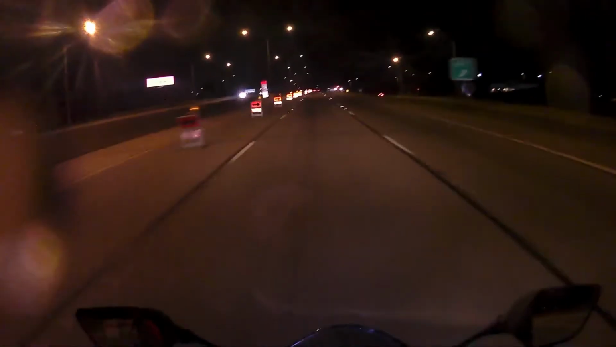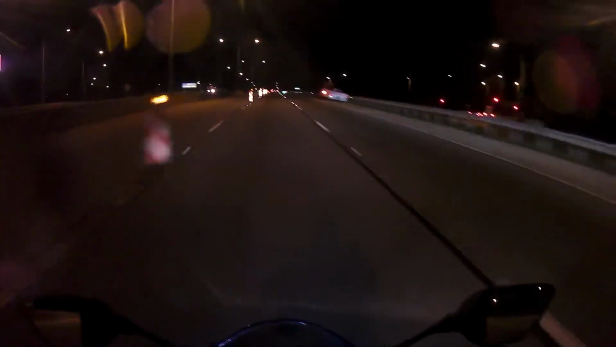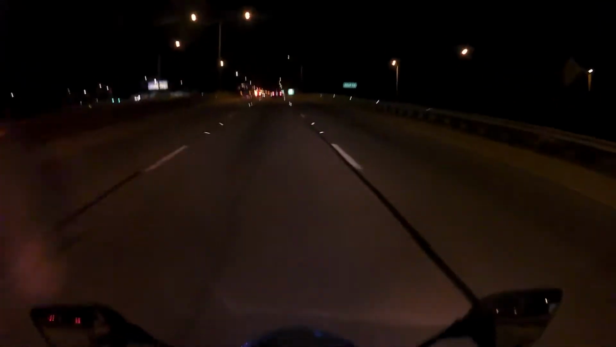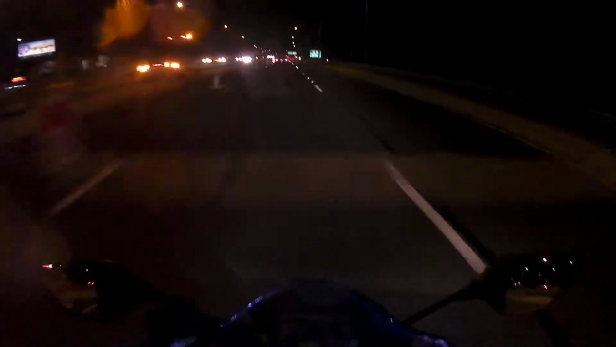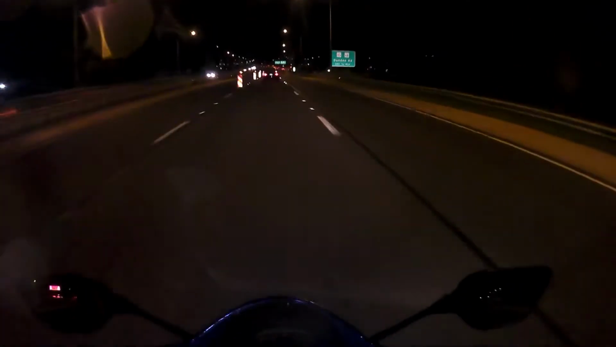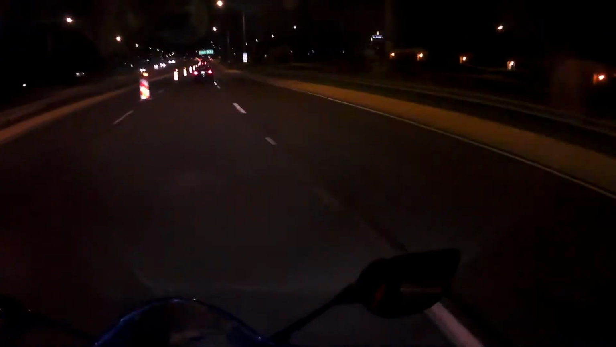I was wrong. It is thunderstorming and woo! Holy crap. Hopefully I can make it home before it comes down. Oh man. I didn't even see anything in the forecast saying it was gonna be thunderstorming.